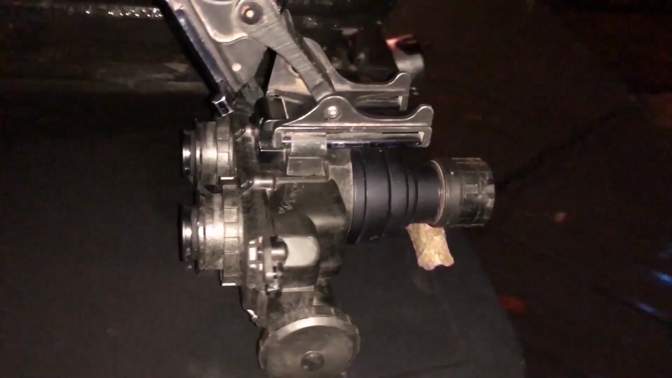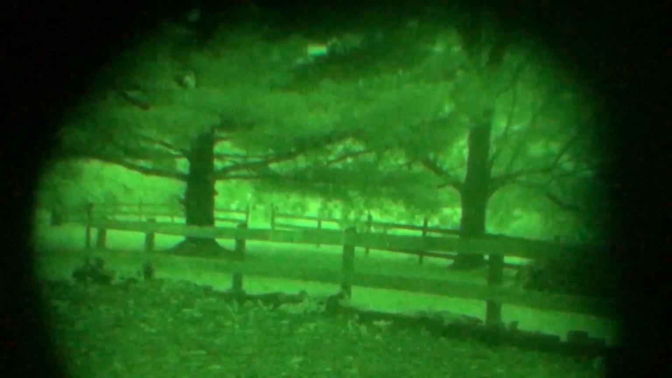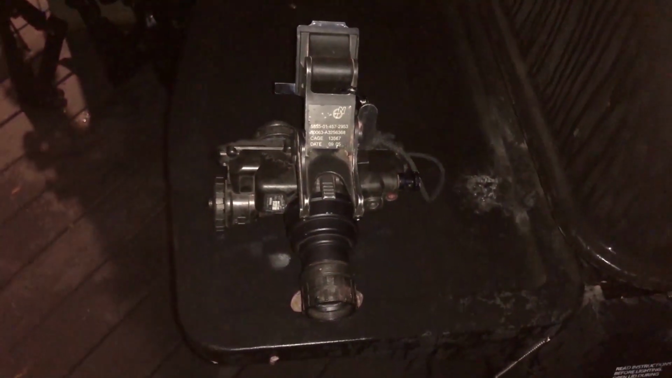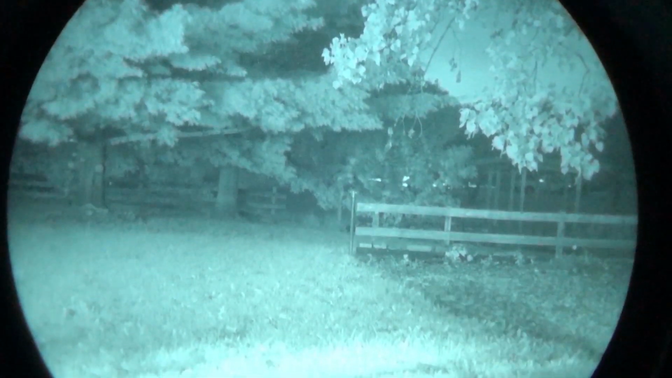We'll go through all of the setups first with a PVS-7 Gen 2 green phosphorus NOD, which is a cheap way to enter into the night vision game if you're on a budget. After this, Hollywood will test each setup under his RNVG Gen 3 white phosphorus dual tube setup and let us know how quick and intuitive each setup is from his perspective.